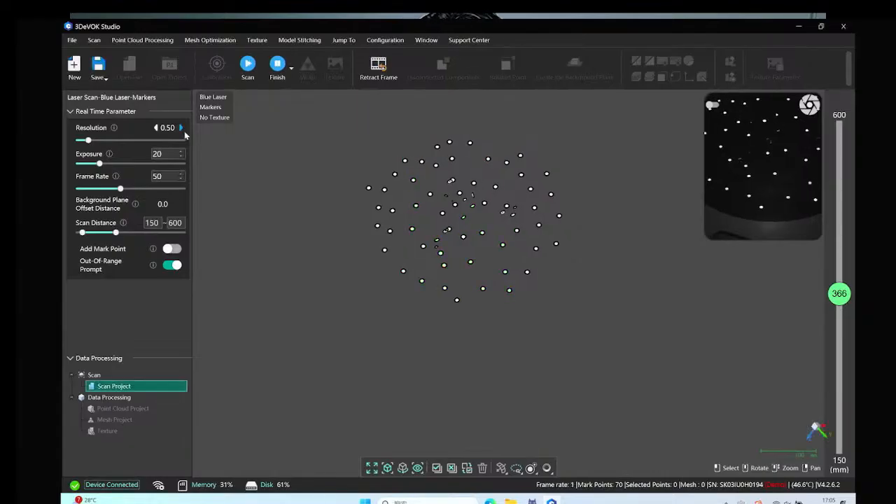So all the positions of the markers are captured. So click the Finish button. We can finish the calculation of each position of the markers. And then we can left-click to select several markers to create a virtual background plane. That will be useful for blocking the excessive data, including the turntable.